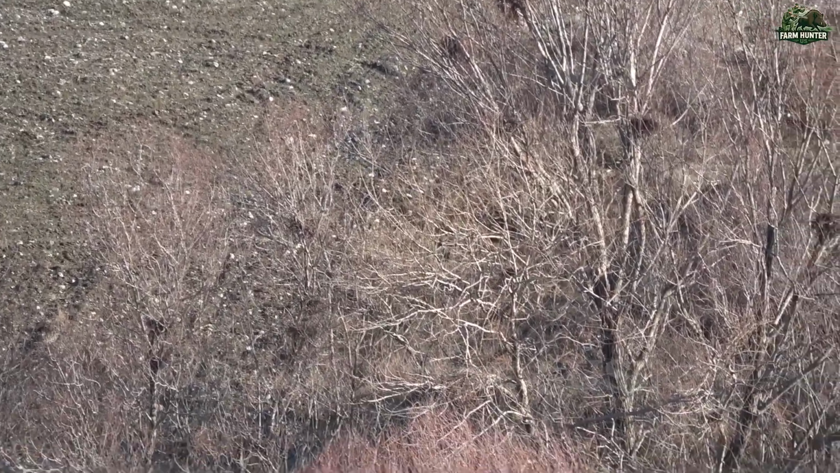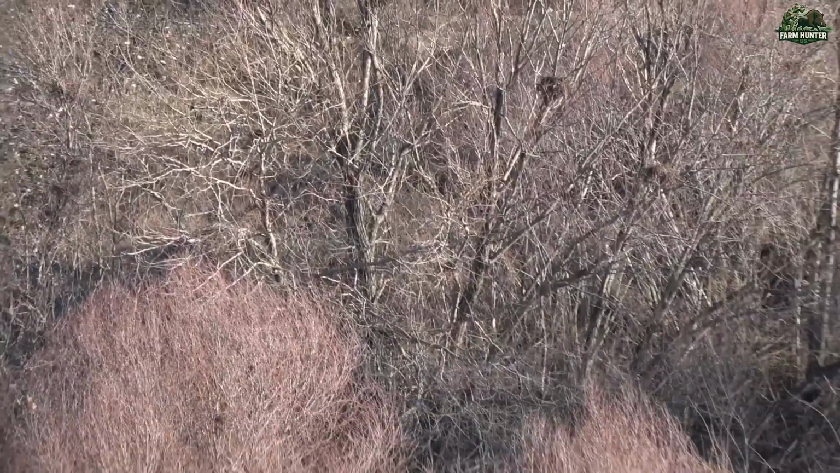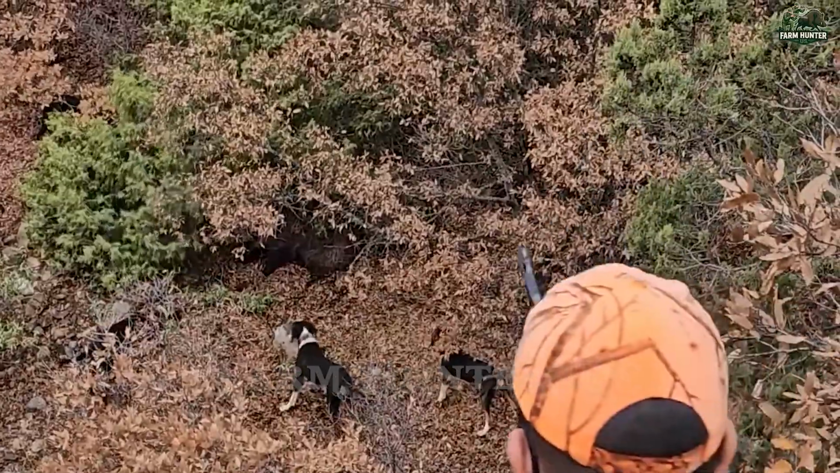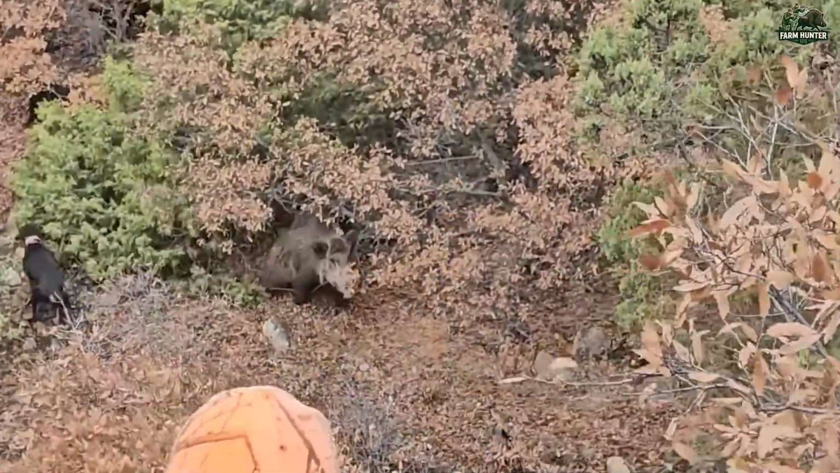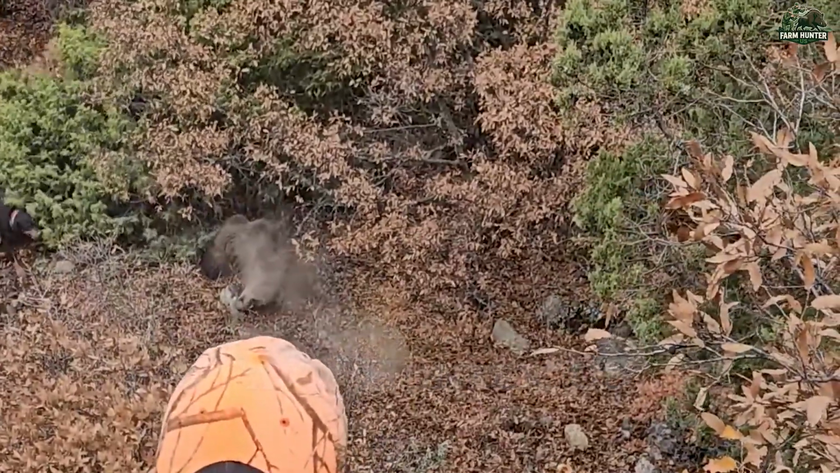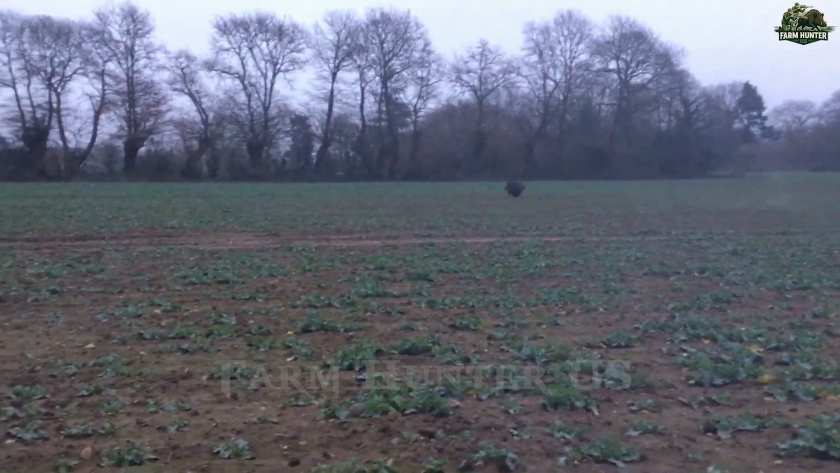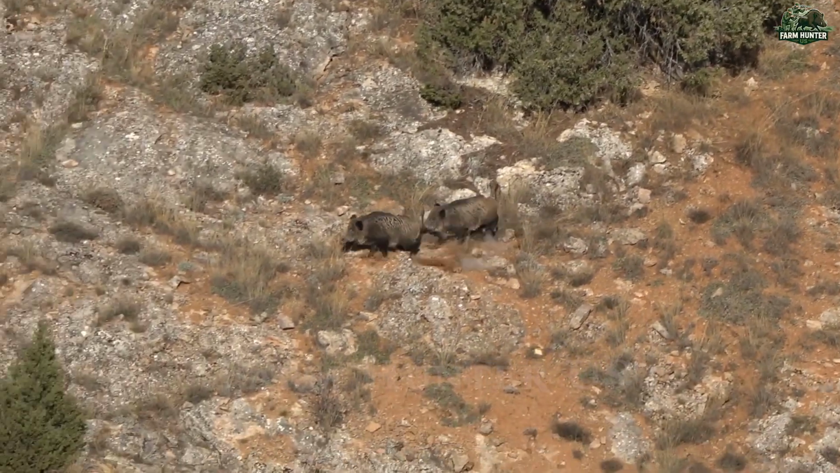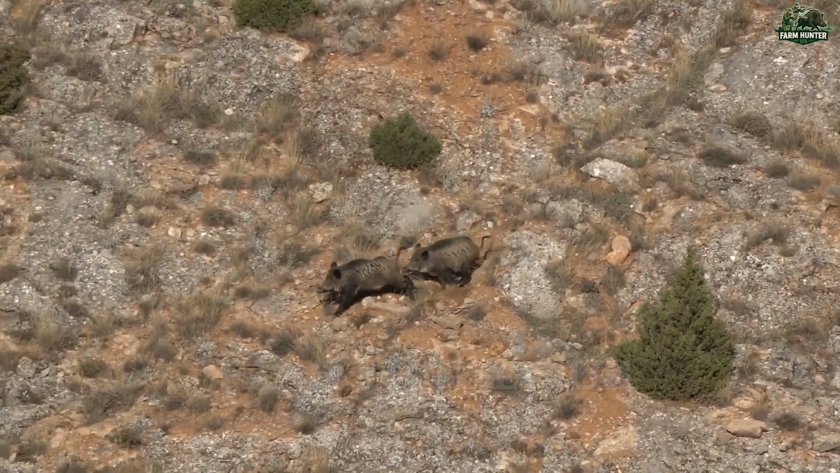Suddenly, a dark figure burst through the frost-covered underbrush, thundering across the terrain like a shadow in motion. I didn't hesitate. One clean shot echoed across the valley, halting the beast just before it vanished into the tree line. The cold air trembled with tension. We had drawn first blood, but the battle was far from over.